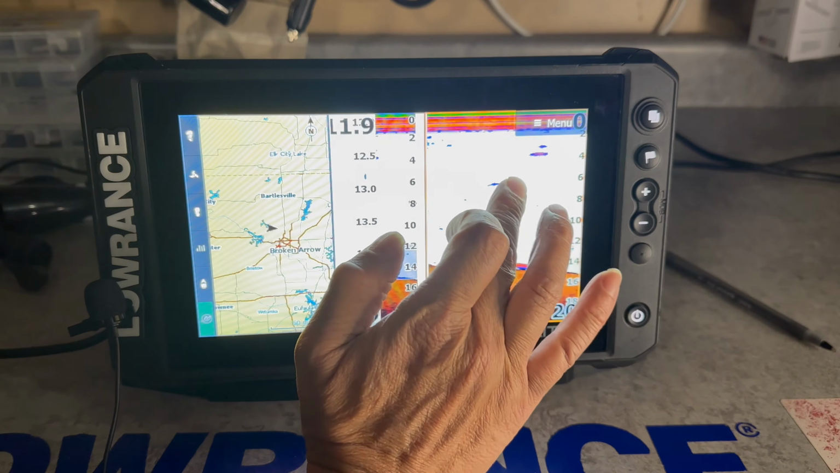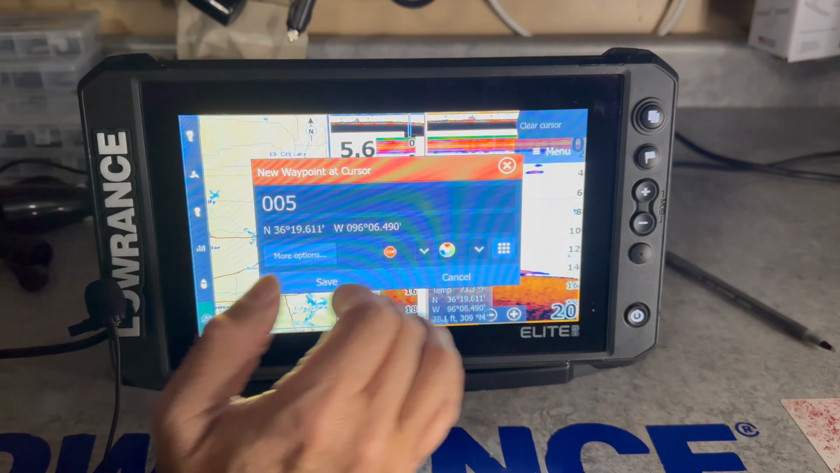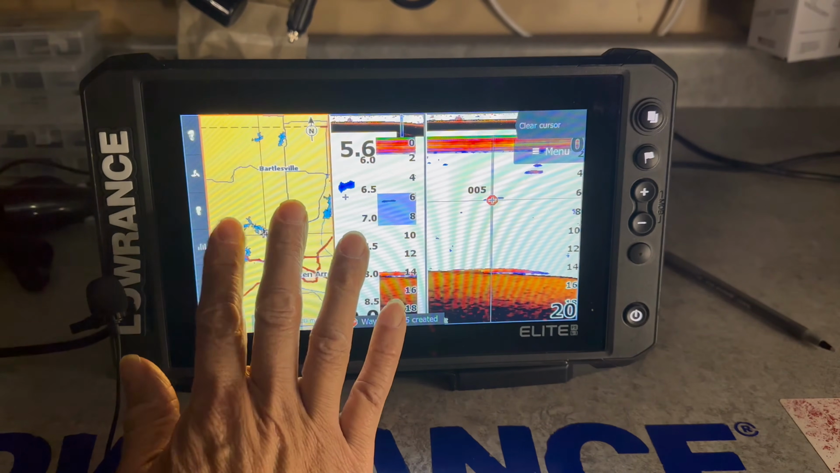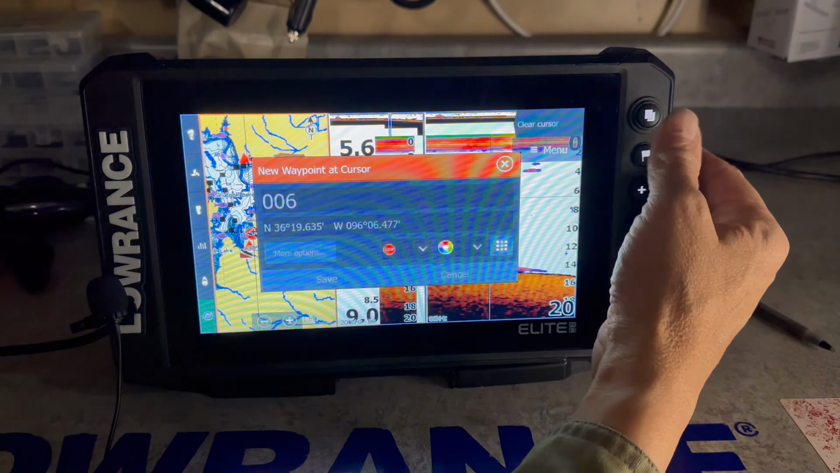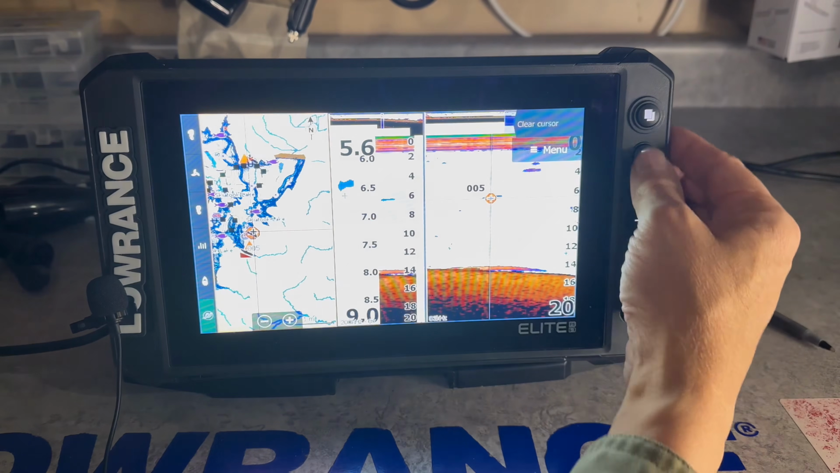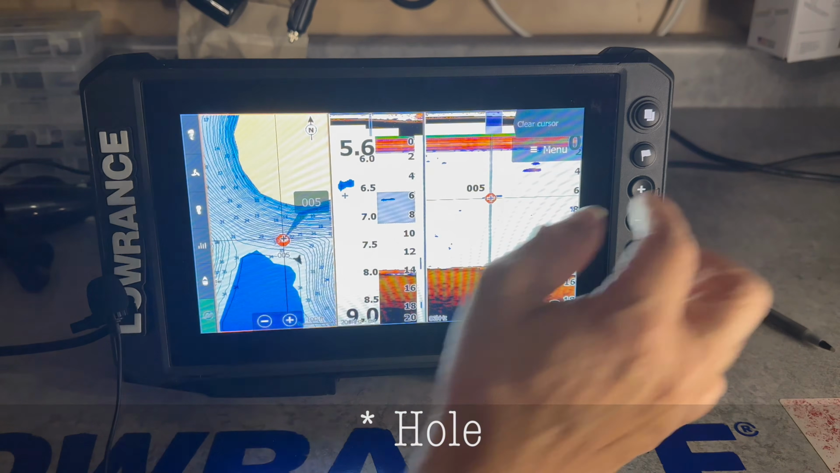When I see a fish far away from me, right here, I'm going to mark it as a red stop sign. I save it. When I go page button, or zoom into where I'm located, oops, wrong button. I zoom into the page button, and that fish is that far behind from the boat.